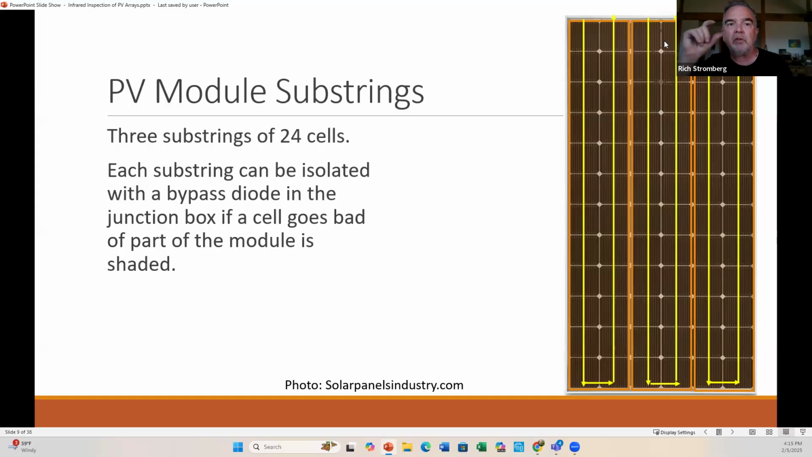And in the junction box, there's actually a diode that, let's say this part of the module was shaded, that diode would keep power from these other substrings back feeding into the shaded cells, which if you shade a cell, it'll have essentially 0 volts, and voltage likes to go from higher to lower. So it would suck the power from the whole module if they didn't have these bypass diodes to kind of separate out different parts of the module. Or if there was some other defect that damaged the cell here, it would still allow the other two substrings to work. So that's how most modules are made these days.